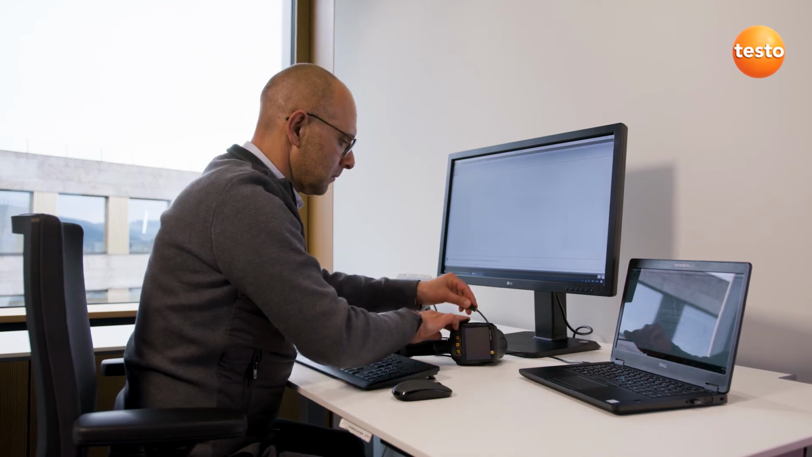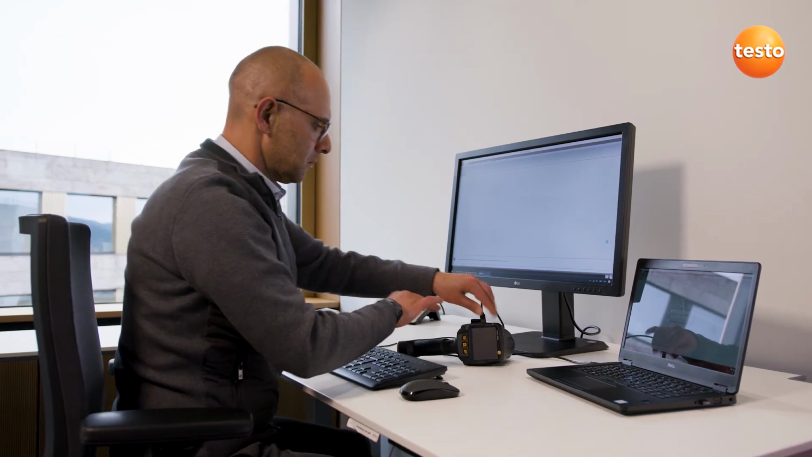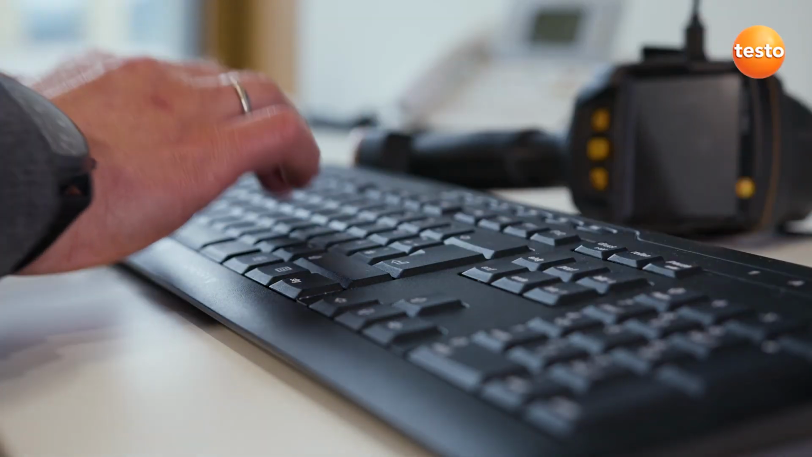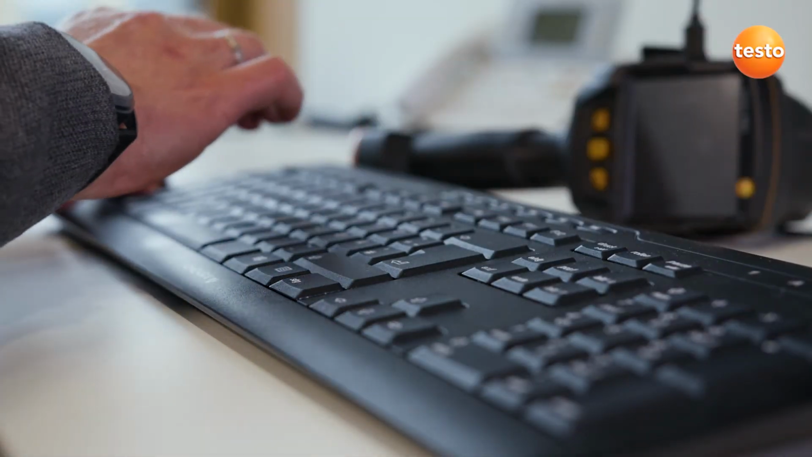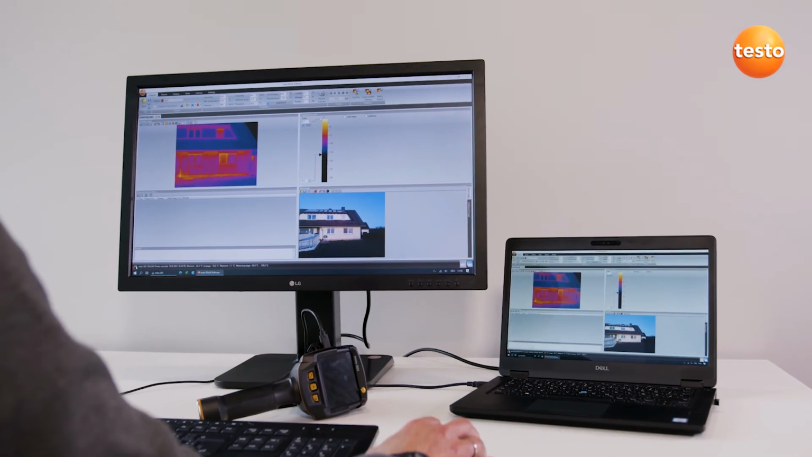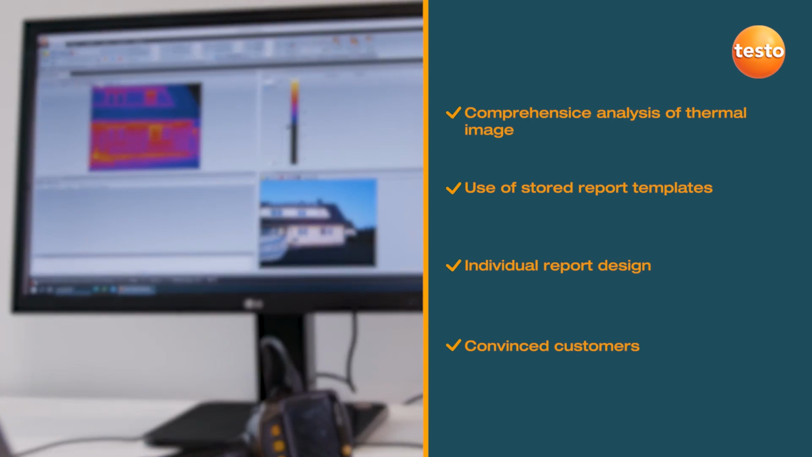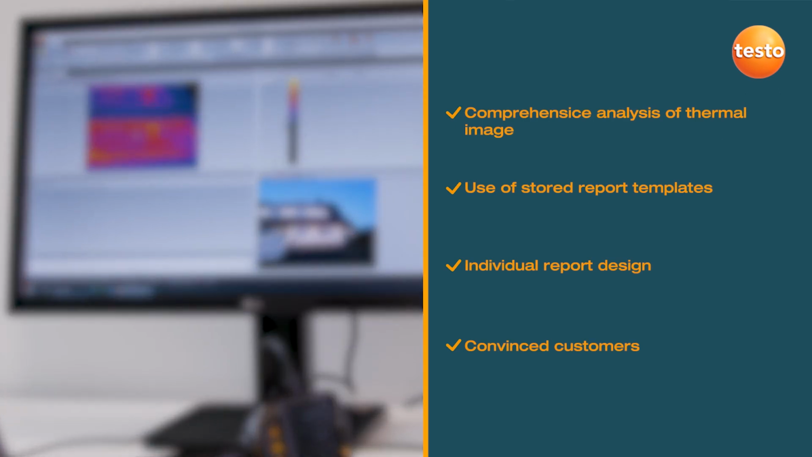Finally, you can then create a professional report with thermal images, visual images, and your recommendations for refurbishment using the free software Testo IRsoft and send it to your customers. The Testo IRsoft stands out thanks to its comprehensive analysis functions and is always intuitively operated. And for the layout, almost all options are open to you.